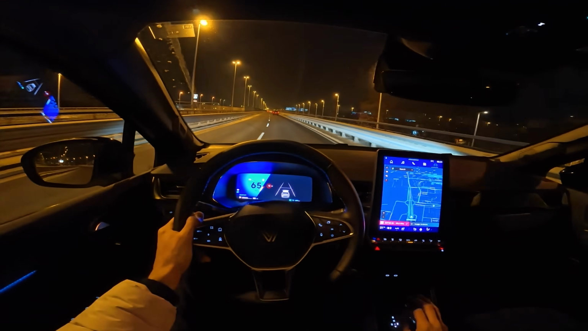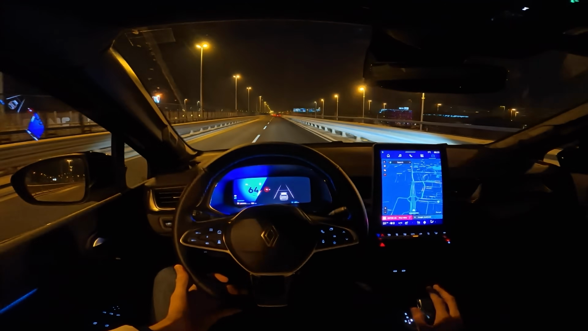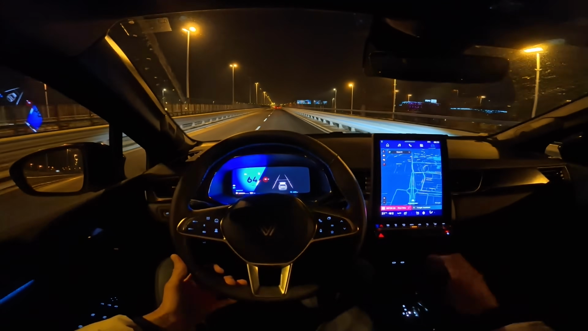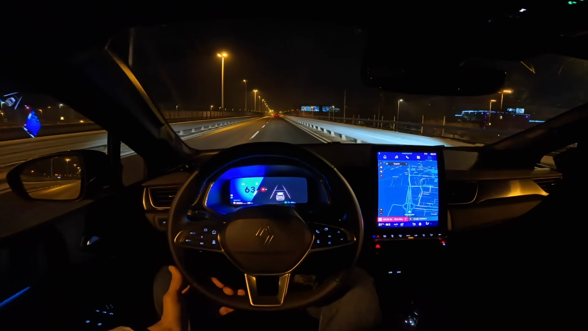Okay, comfort-wise, these seats are great. Renault has redesigned their seats. They're more dense foam, and then on the top it's a soft foam, so you should have more comfort in the new seats.